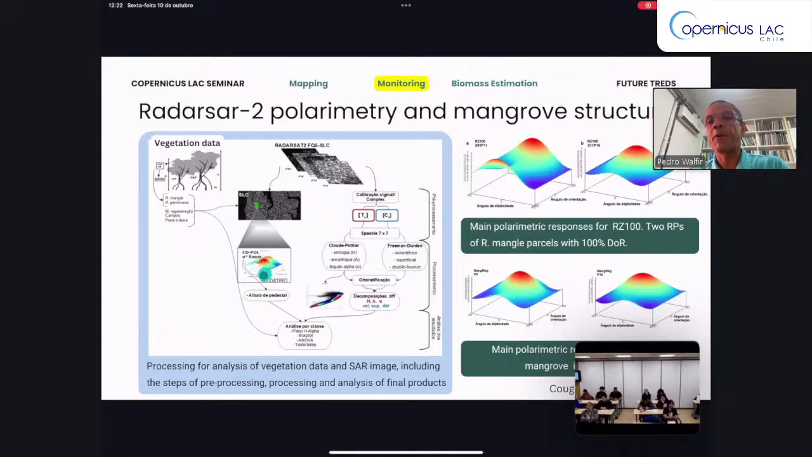This way it's possible to extract a polarimetric signature for different targets. In the end, we use a Cloude-Pottier classification and Freeman-Durden classification to detect the polarimetric signature and to try to understand the mechanism of the backscattering in C-band.